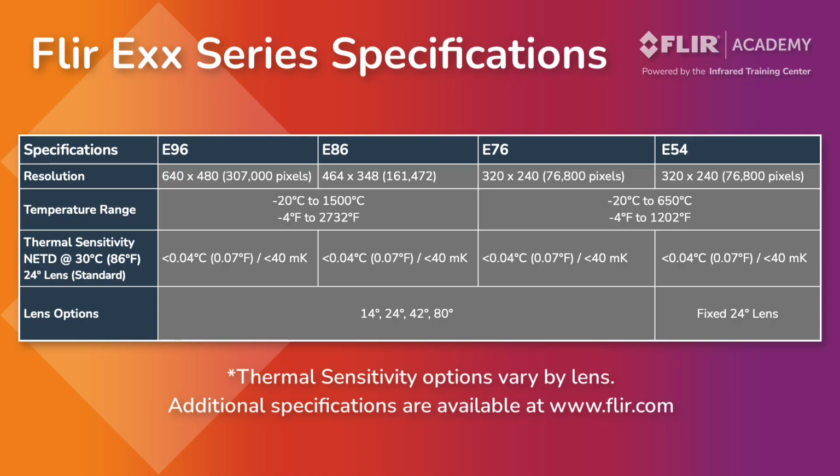This line of thermal imaging equipment also offers all of the functionality that thermographers have come to expect from an infrared camera these days. This includes access to a variety of measurement tools, color palettes, and more that we'll cover here in a moment. The E96, 86, and 76 series thermal cameras also work with multiple lenses that allow thermographers to inspect targets at a variety of distances.